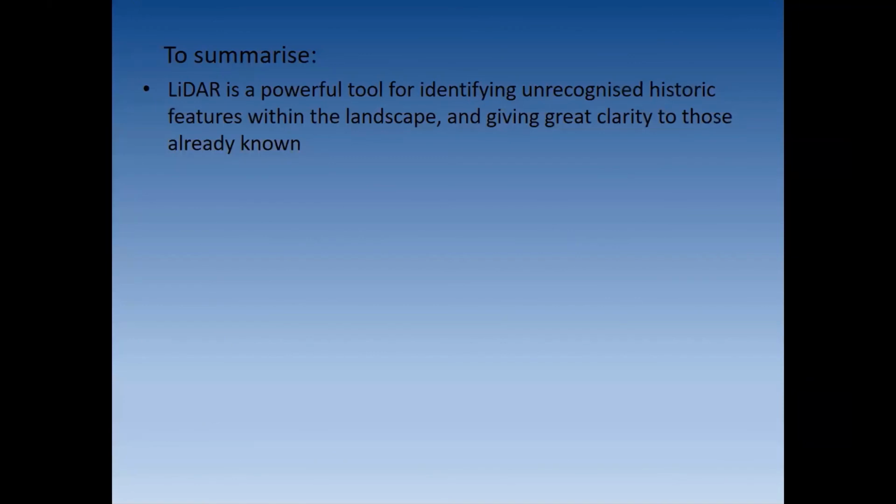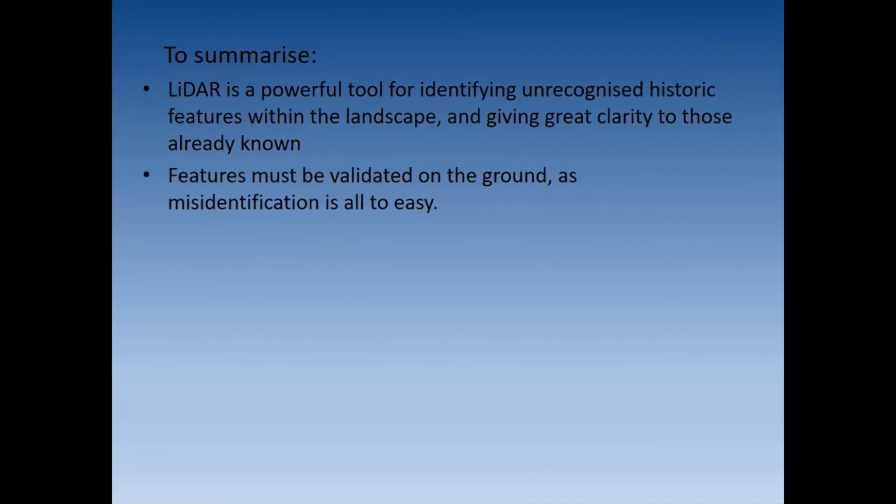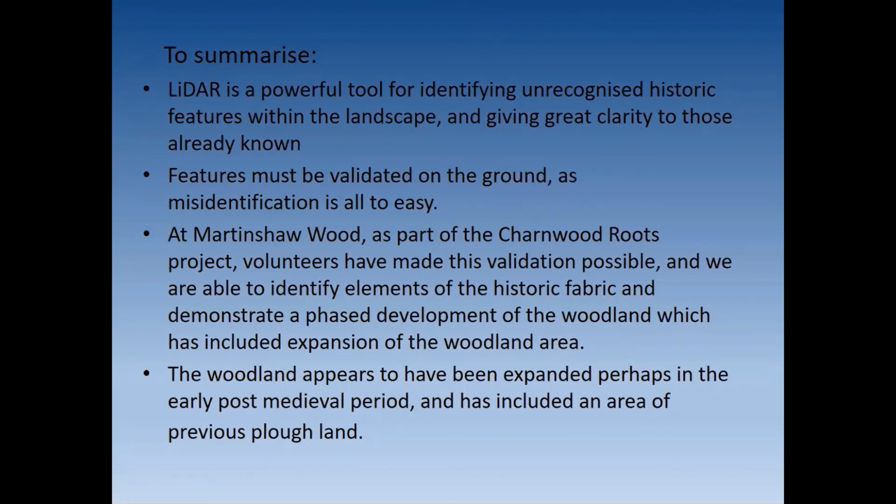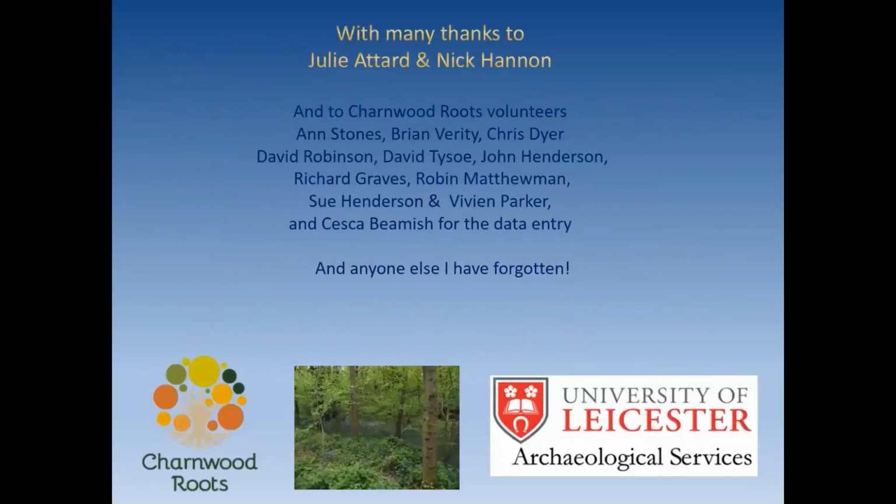So, to summarise, LiDAR is a powerful tool for identifying unrecognised historic features within the landscape and giving greater clarity to those already known. Features must be validated on the ground, as misidentification is all too easy. At Martinshaw Wood, as part of the Charnwood Roots project, volunteers have made this validation possible, and we are able to identify elements of the historic fabric and demonstrate a phased development of the woodland, which has included expansion of the woodland area. The woodland appears to have been expanded perhaps in the early post-medieval period and has included an area of previous ploughland.